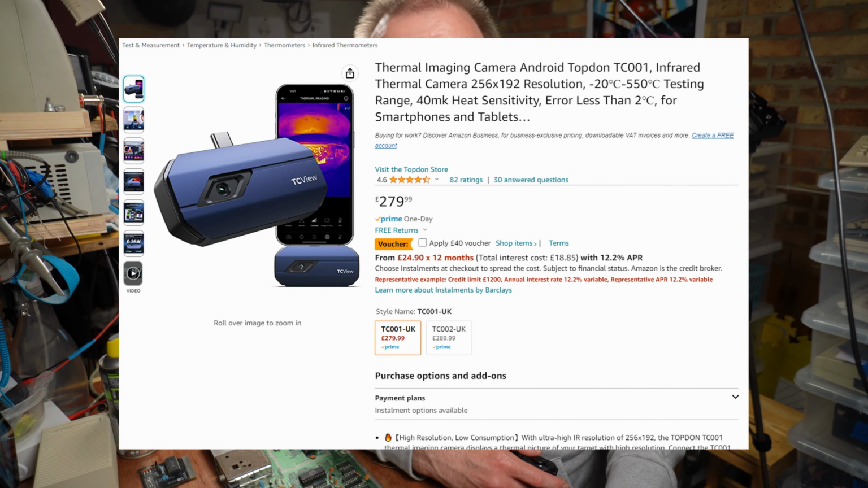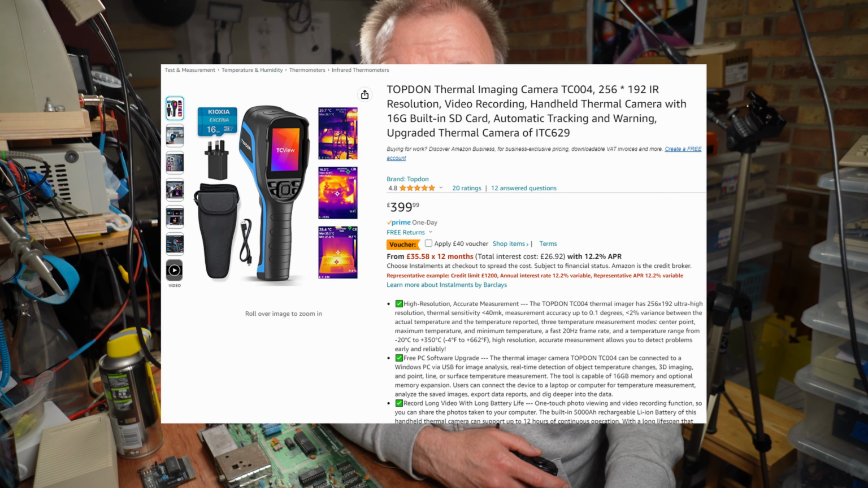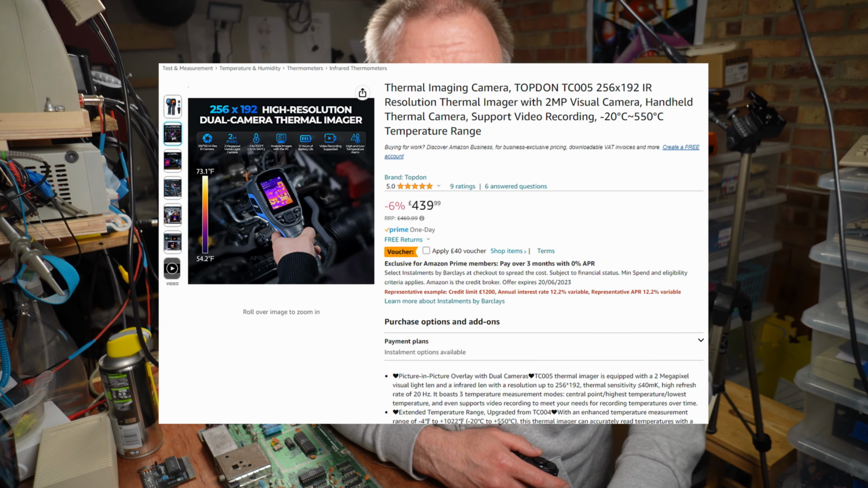Step up the Topdon series of cameras. The whole range can boast a much more useful resolution of 256 by 192, which doesn't sound like a lot compared to the megapixel phone cameras we take for granted these days. But we're not looking for that much detail, just enough to make sense of a picture. The bigger brothers to the TC001 are the TC004 and the TC005. Honestly, just call it a name.